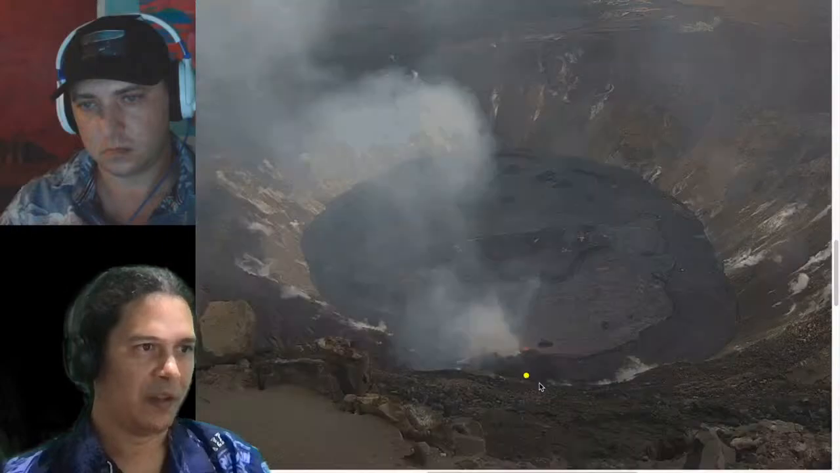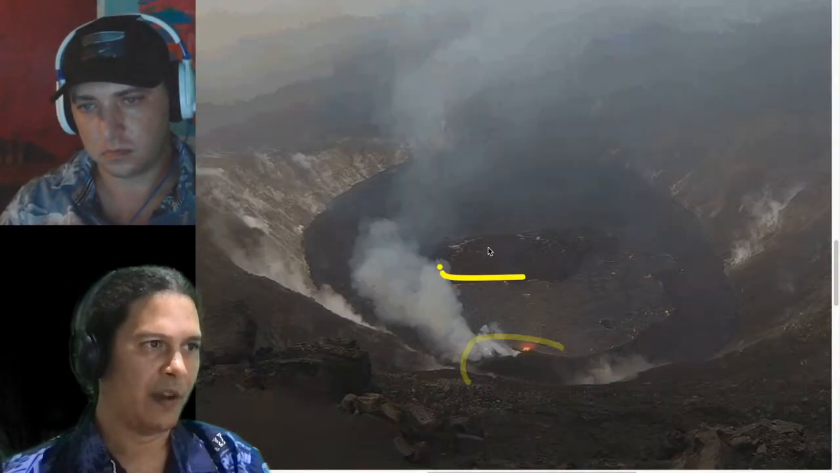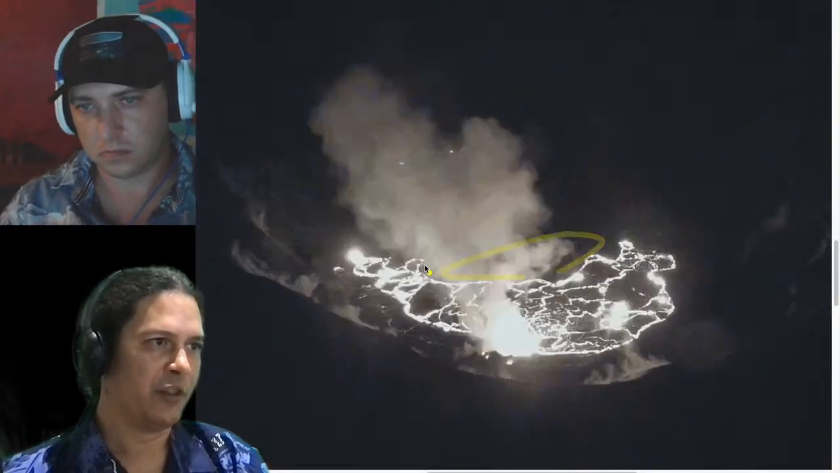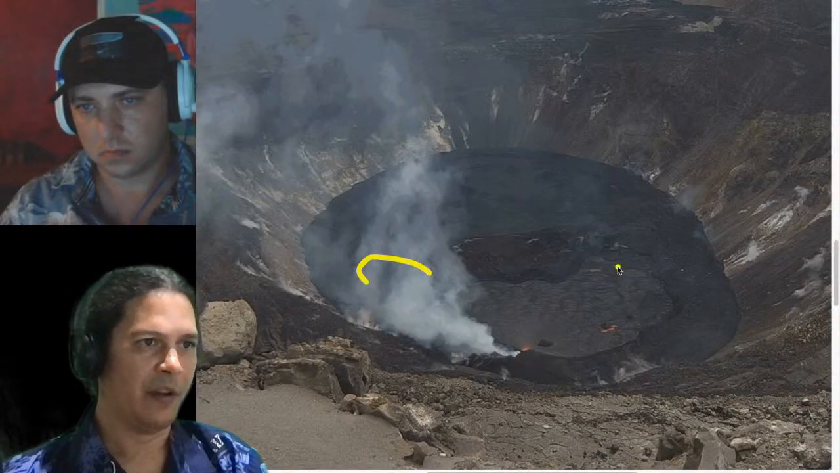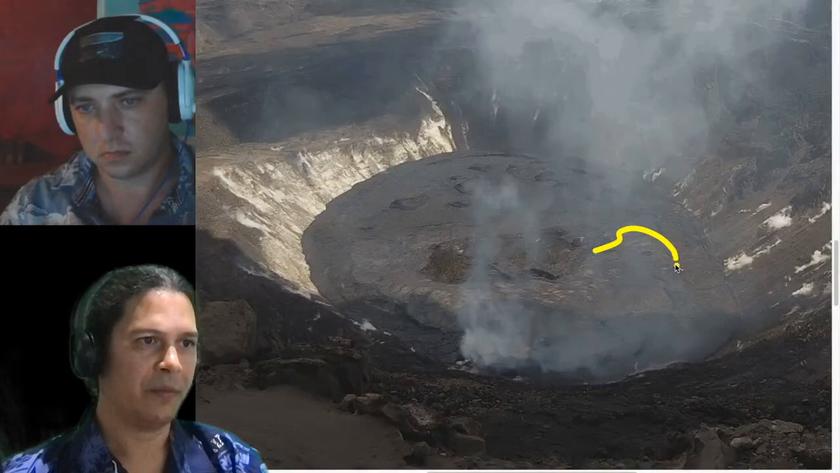As you can kind of see, there's the west vent right below. And there's the island right in here. You can see the edges of the circulation of lava there. Kind of maybe a little extra bay over here.